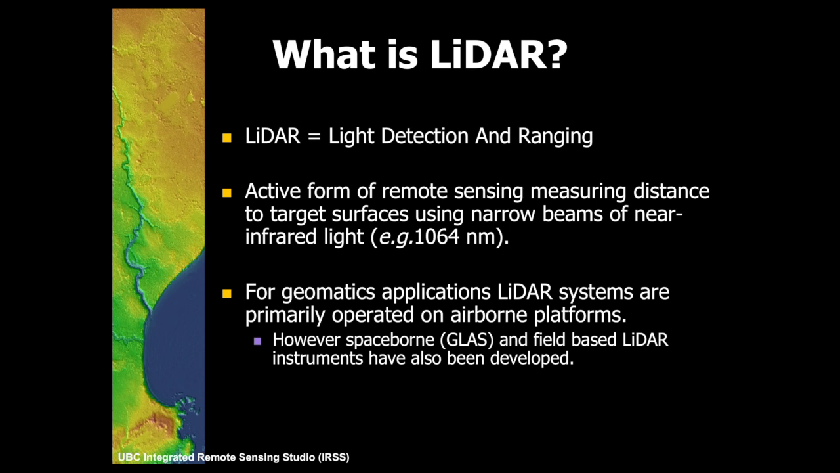Now, LiDAR works with lasers. We use those in the near-infrared part of the spectrum. So most LiDARs would be around 1064 nanometers. So you and I can't see that.